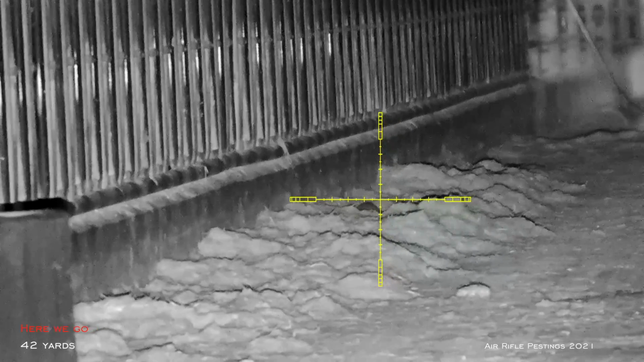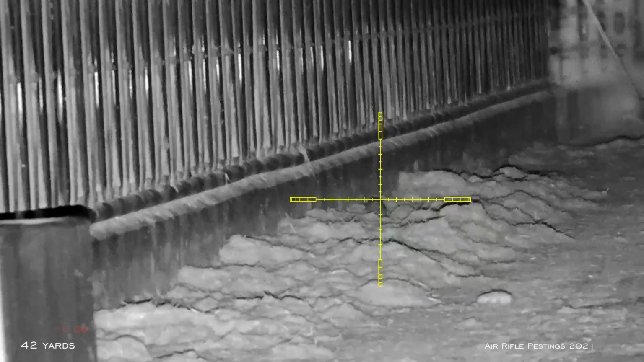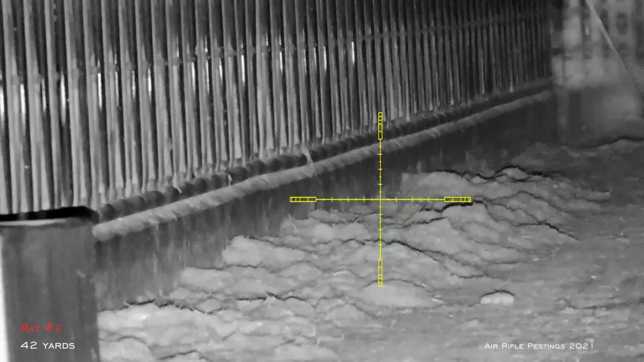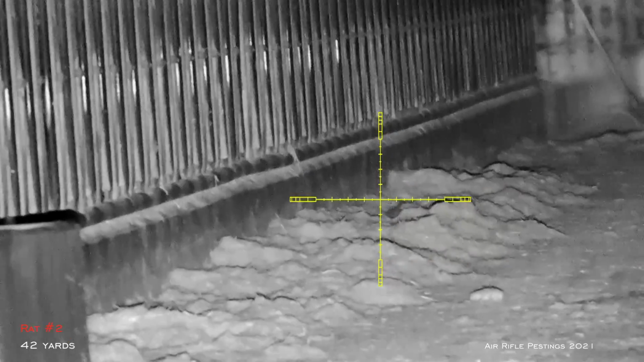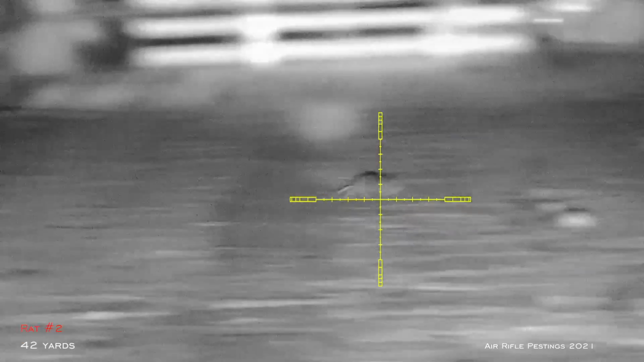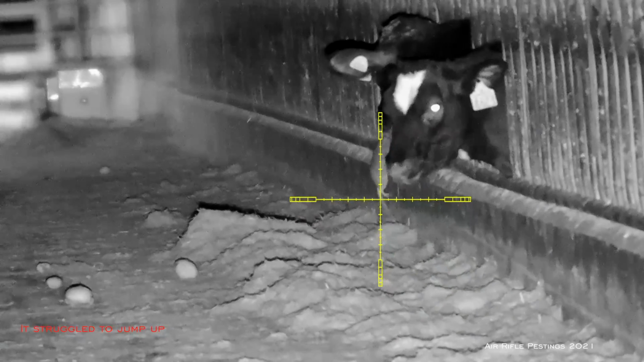So eventually he came back out, and he gave me an opportunity, so I put my crosshair on him with my holdover, and I shot him in the back. Unfortunately, I wasn't able to do a follow-up shot, and you can see he ran up and tried to jump up, but then he couldn't because he was hurt.